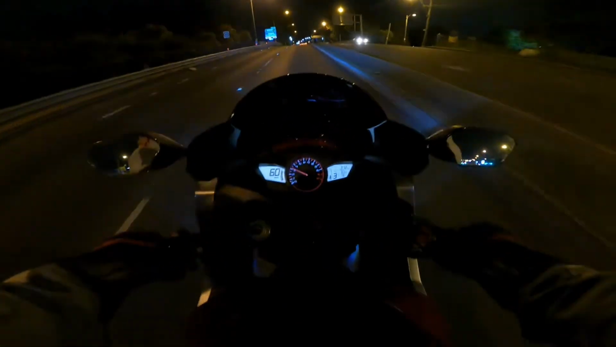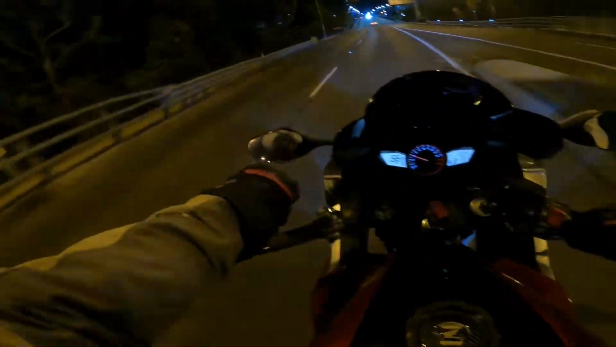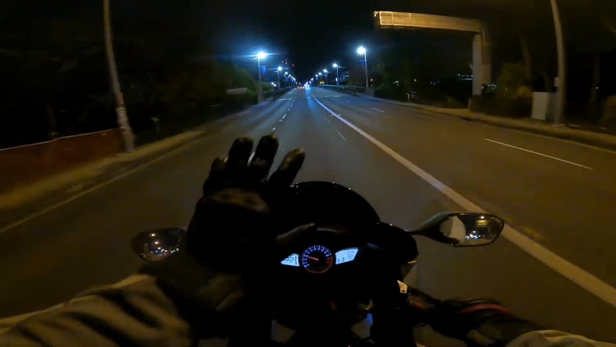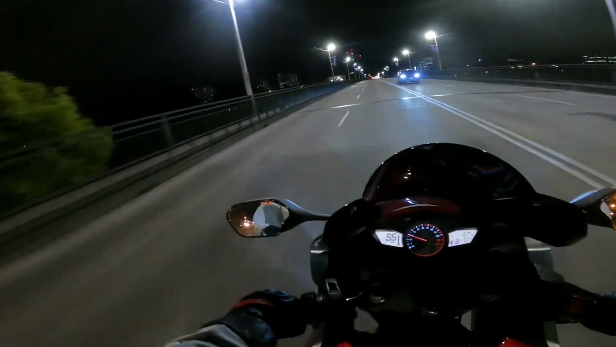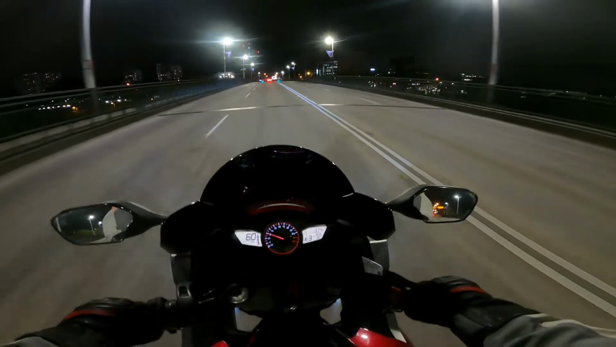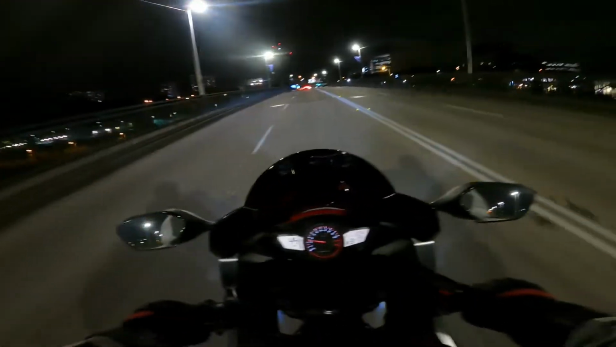Yeah, I'm wearing a bit of a dodgy set of gloves here tonight. I'm wearing my old Ducatis, and I'm not too happy about it because I was never really even a big fan of them when I did have my Ducati. And these were the only gloves, along with a set of Alpinestars summers, that I had.